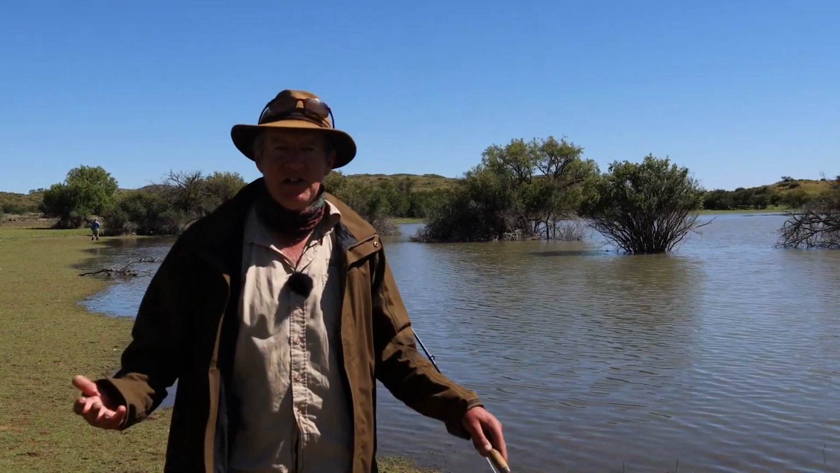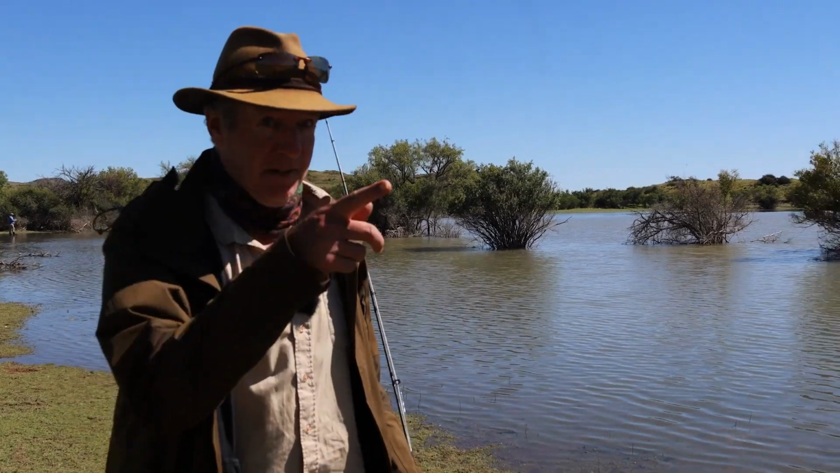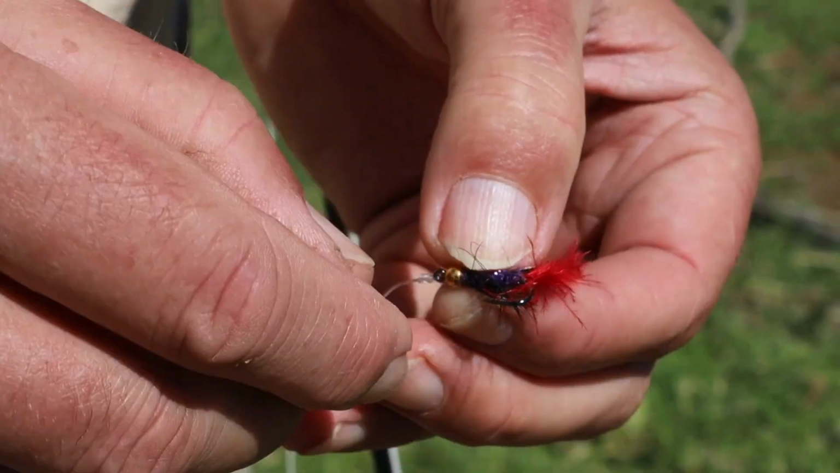The trees behind us are a paradise for yellowfish and for catfish, but today we're after carp, so that's what I'm going to do. First thing to establish is what the fish are taking. First fly we use, with some success, is a Montana variant.